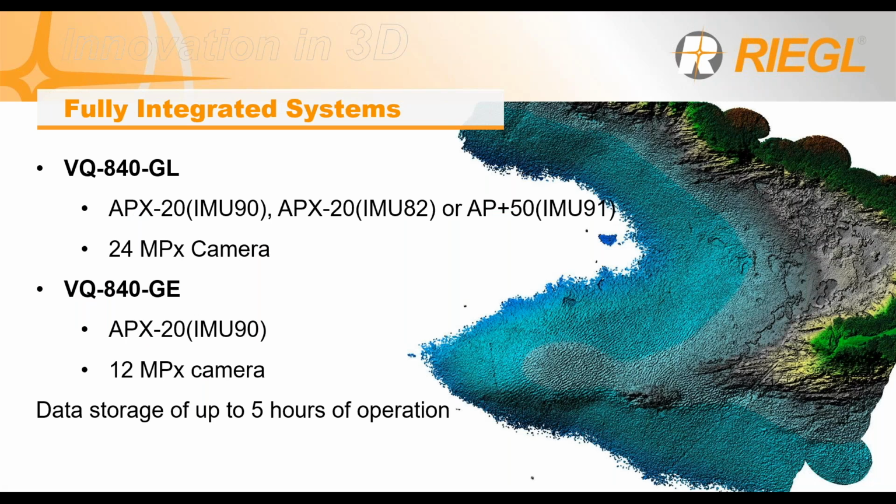The 840GL has the option of an APX20 IMU90, an IMU82, or even an AP plus 50 IMU91 for your dual use helicopter and UAV solution, and is optional with a 24 megapixel camera.